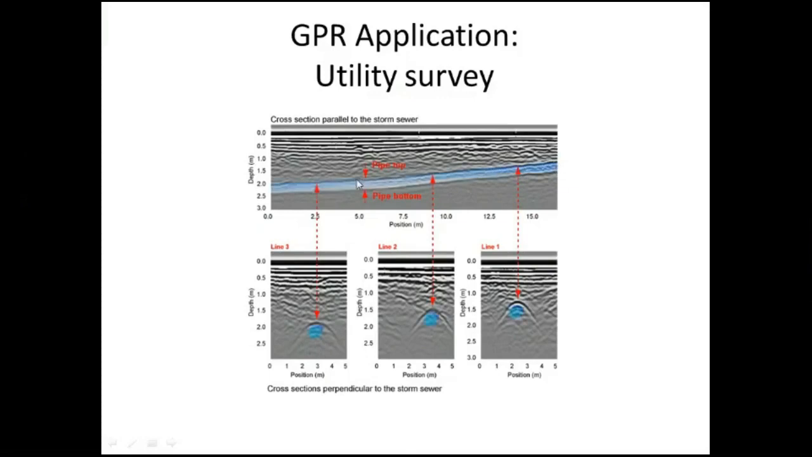So this is the pipe. The pipe top has been identified as a high amplitude reflection. If it's a water pipe with water flowing through it, water has a high dielectric constant of 81, while the surrounding soil, not rock, has nothing near that. That gives a high dielectric contrast, so you can identify the pipe top and pipe bottom like this, and this is how they identify the pipe.